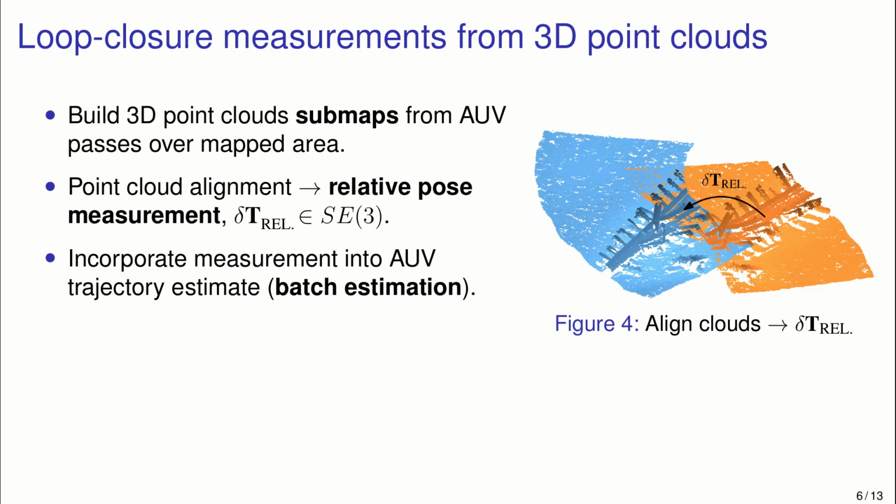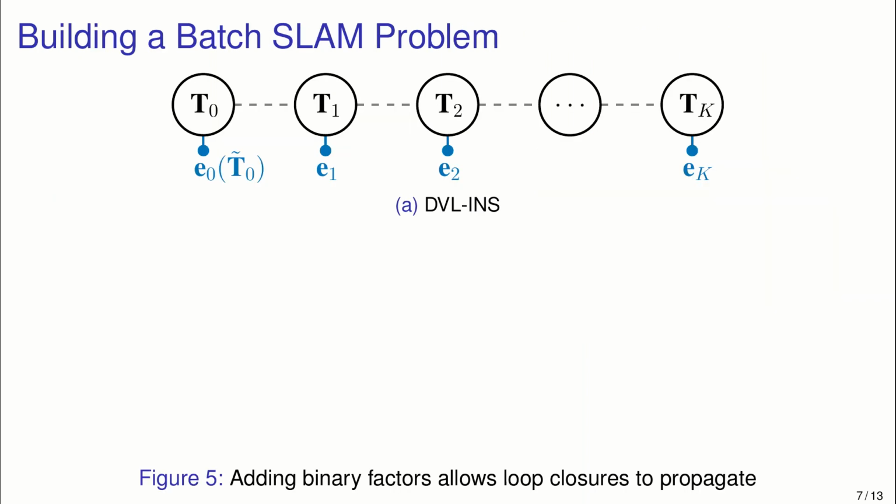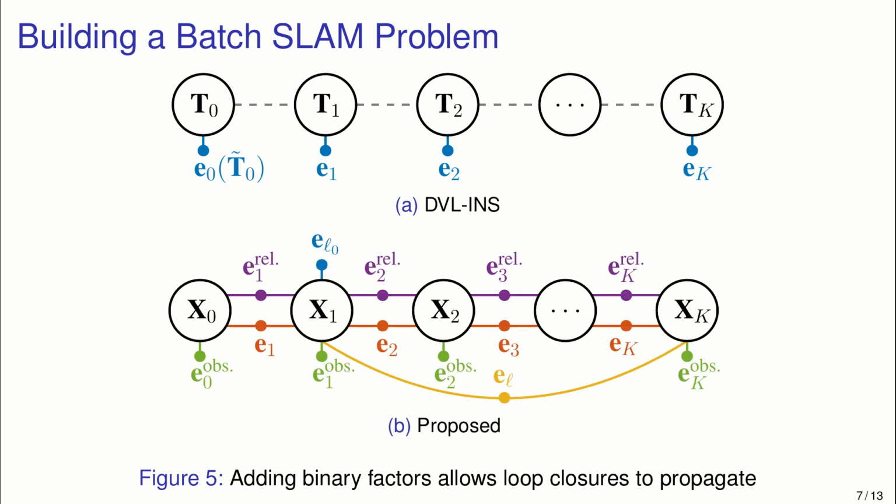All right, so how we do this is laid out in the paper. Basically, we make submaps from our sensor data. We align them using a fairly standard two-part point cloud alignment pipeline to get loop closure measurements. So in figure 4, that's the delta T rail. And having those loop closure measurements basically allows us to correct our solution, right? So here we have our prior vector graph. This is just with measurements from the DVL-INS. And we sort of massage that, do some work on it, and we basically come up with a couple of between factor terms that allow this yellow loop closure measurement to propagate.